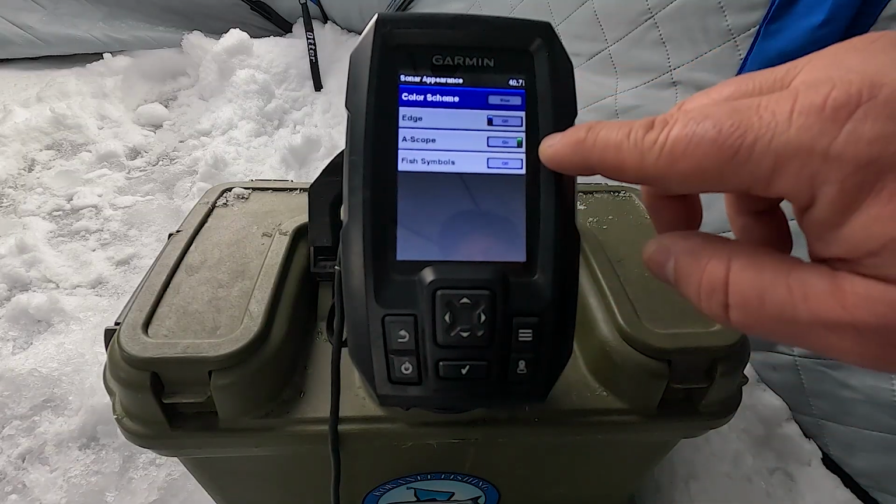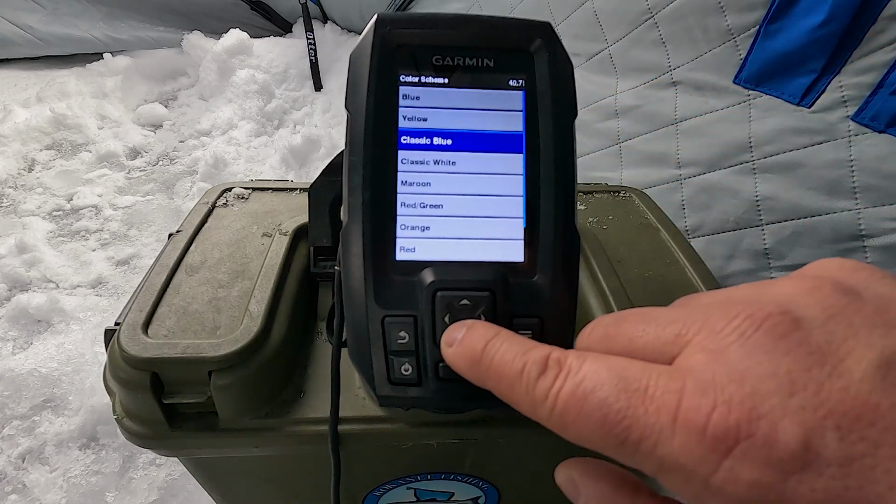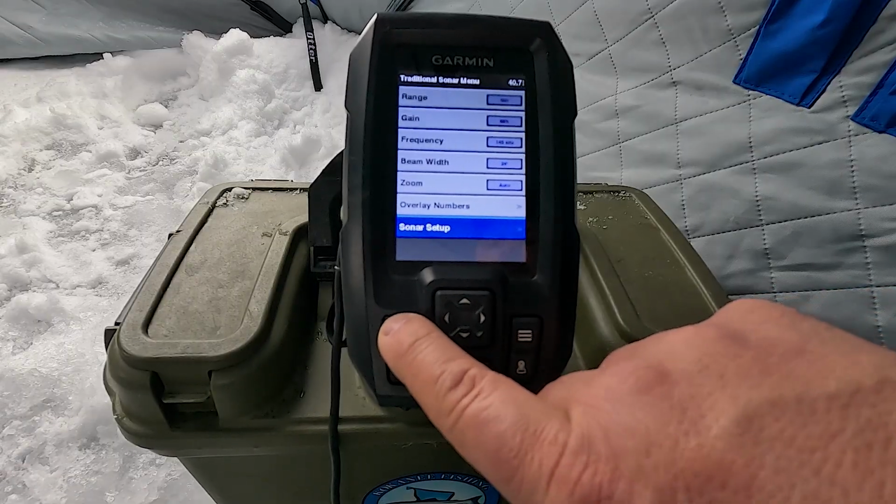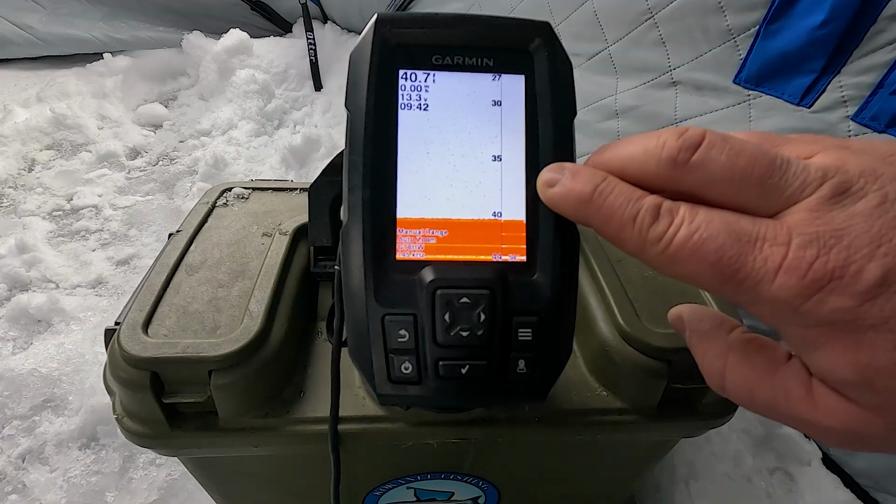You can change your appearance. Here you can actually change your color, the background. You can go to a classic white and go back. You can have a classic white on your fish finder if you want to see that.